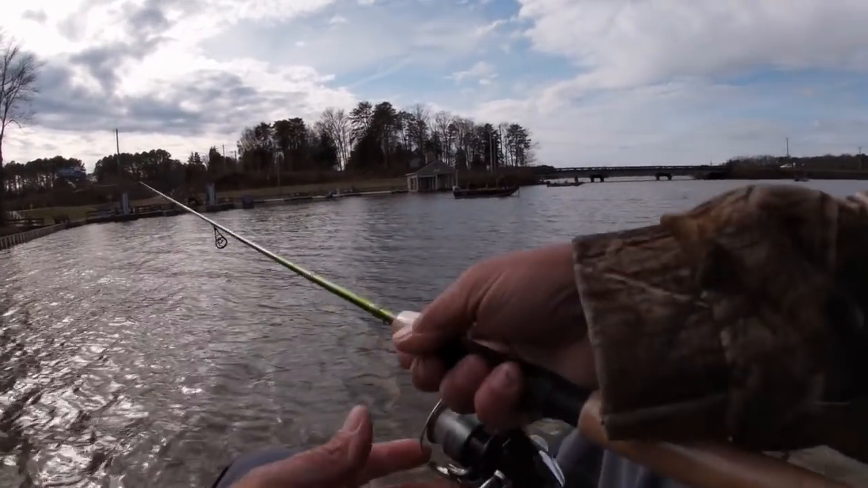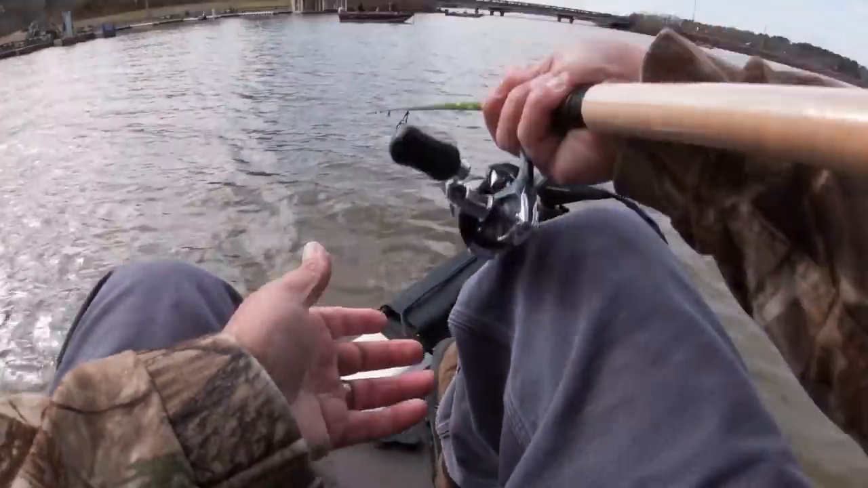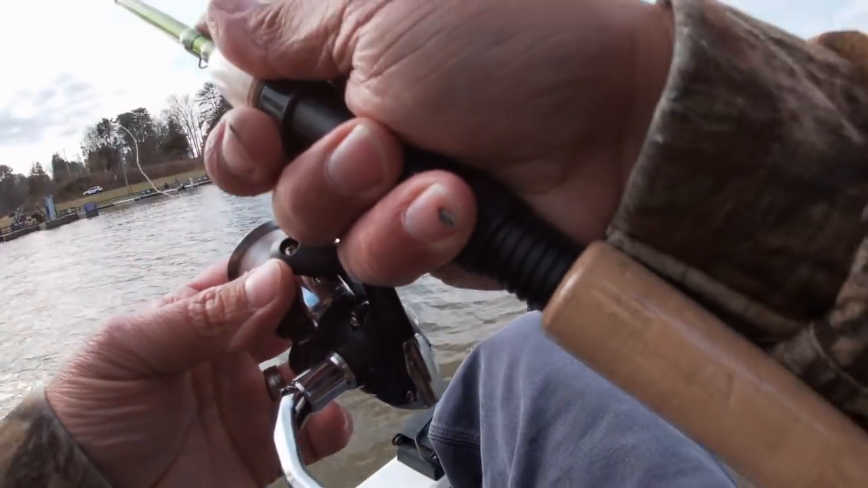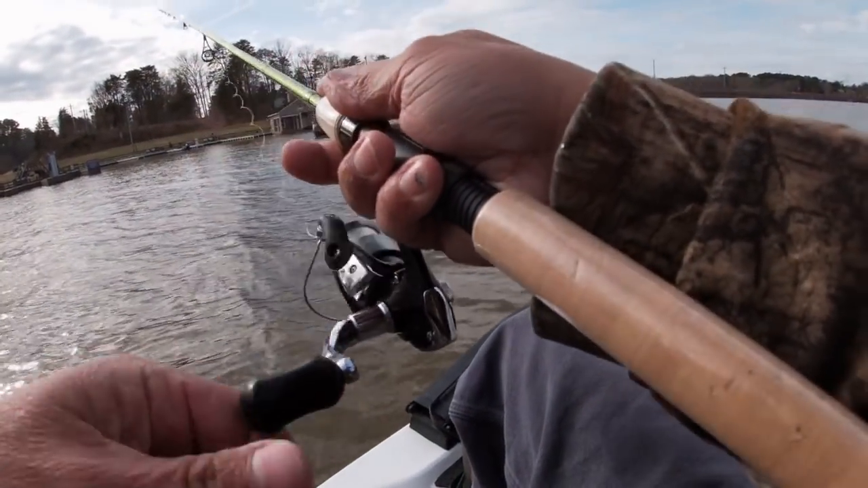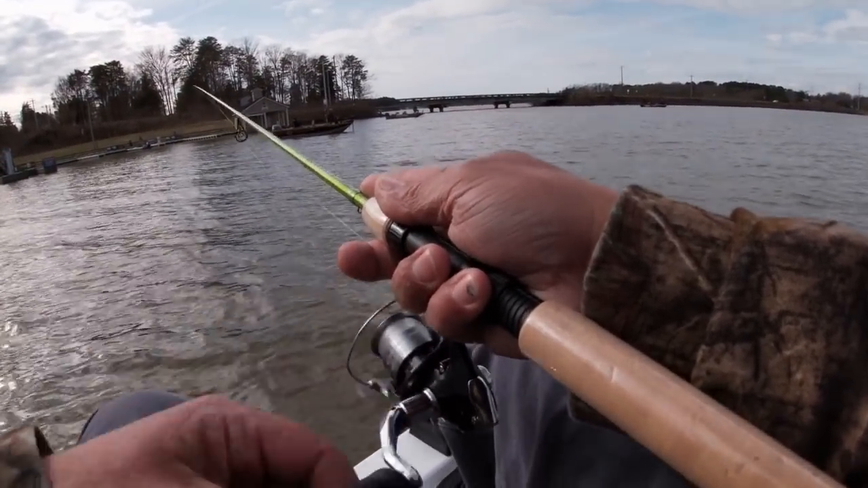Straight in front of the boat, about 15 or 20 feet. 1, 2, 3, 4, 5, 6, 8. They're about 9 foot deep.